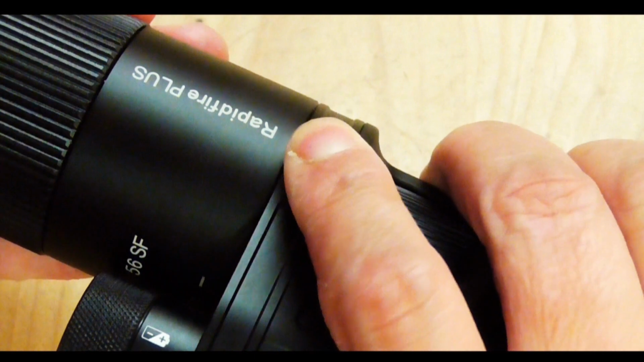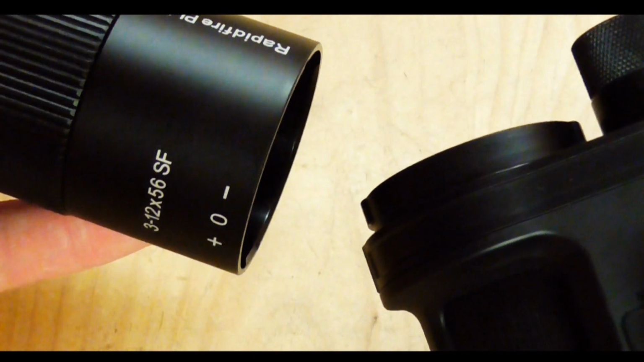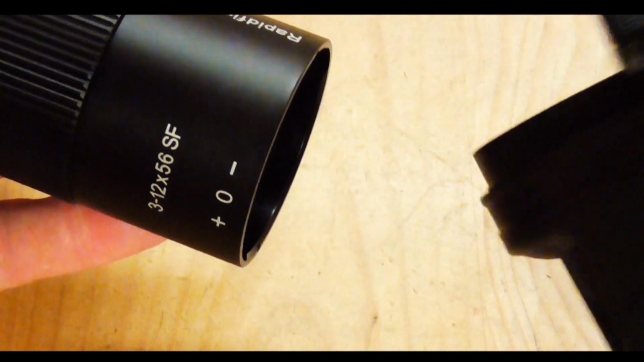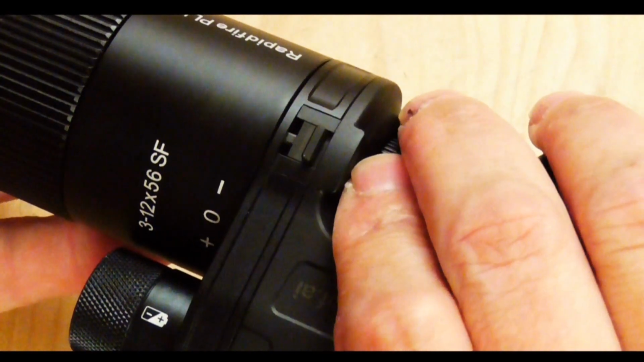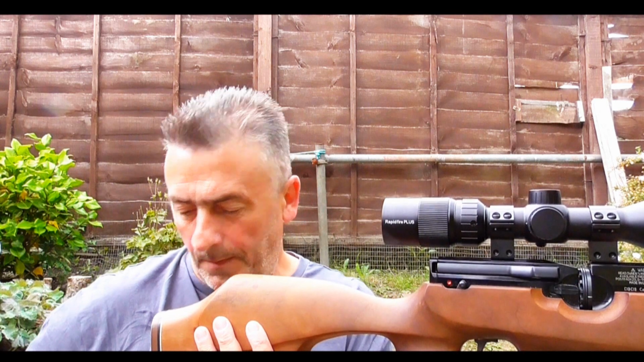So if you own either the 12mm or 16mm Commander, these will work fine with the Rapidfire Plus. But if you're okay with all that taping up and all that faffing, that's great, stick with your original setup. But for me, I would personally go for the Rapidfire Plus to add to my Commander.